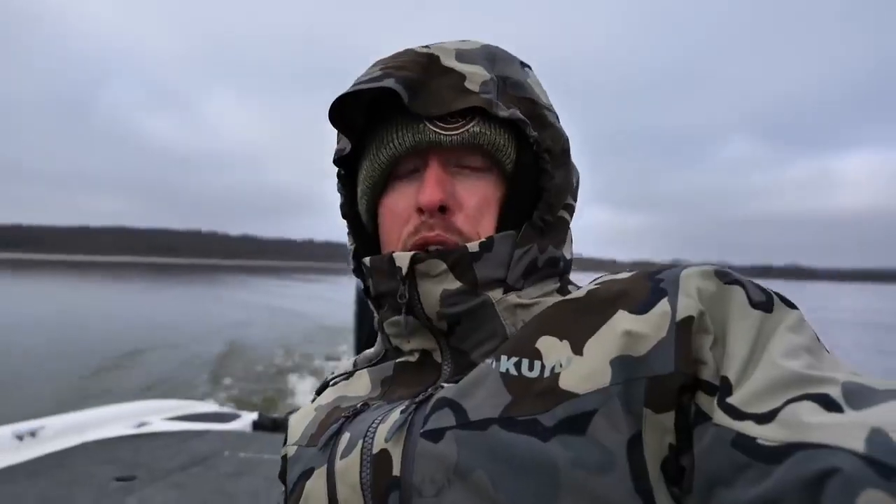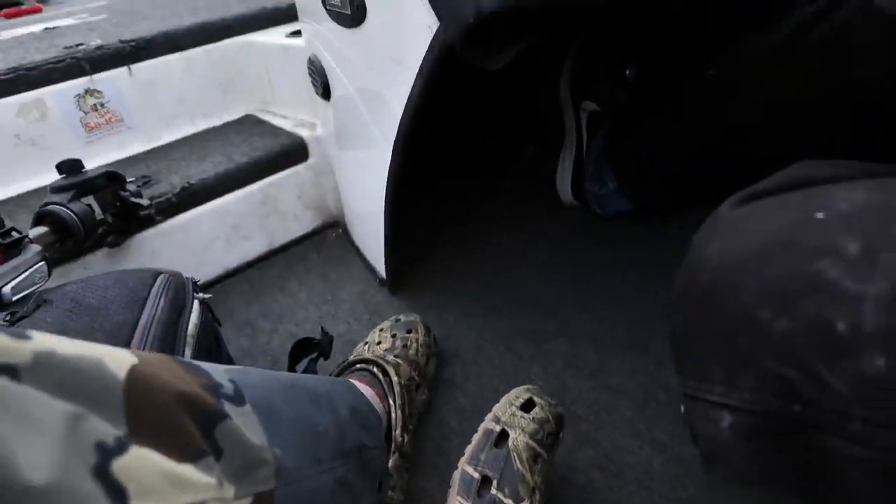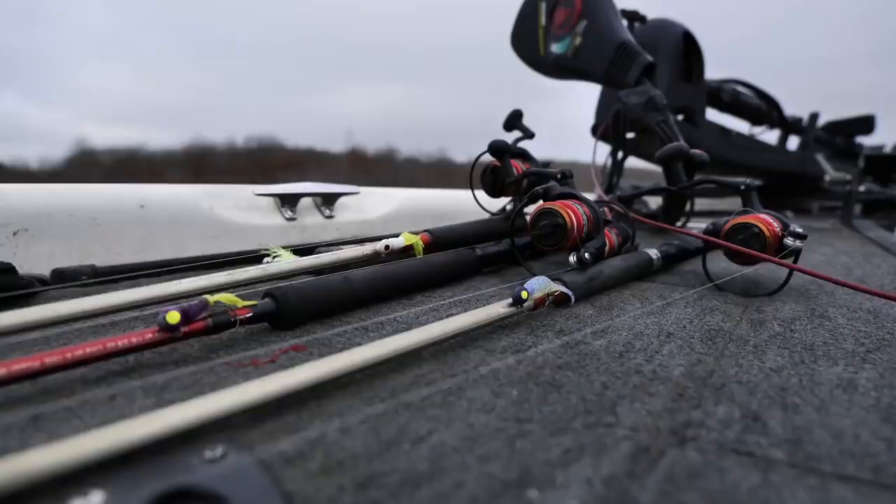I can promise you we're gonna be knocking some ice off of our line here today. This might not have been the move. I realized the air vents, the air holes, as we were running. It was a bad decision. Right down in there with them.